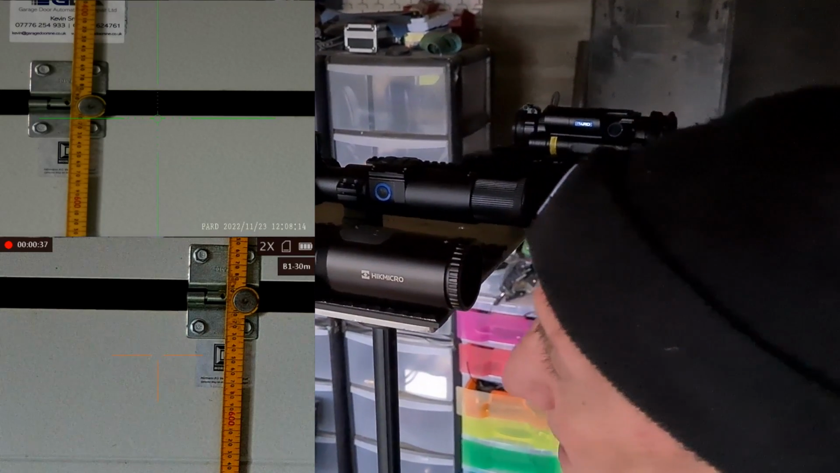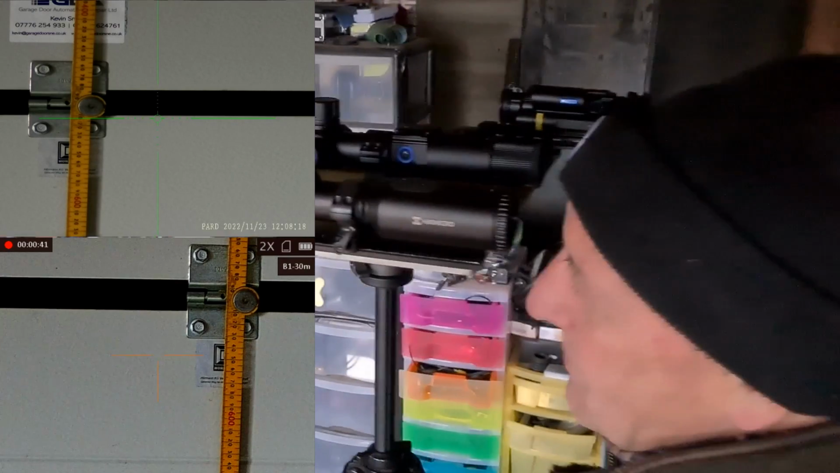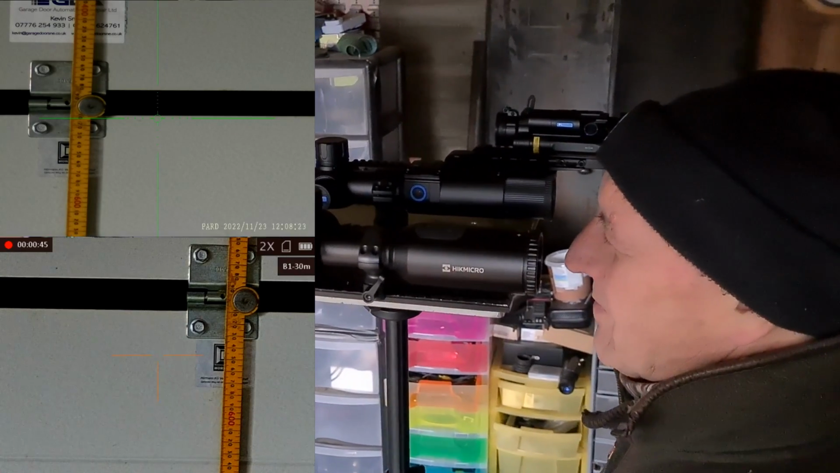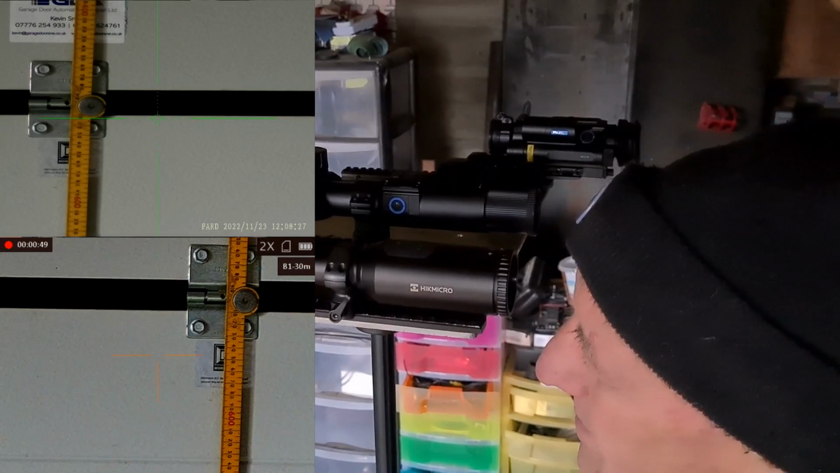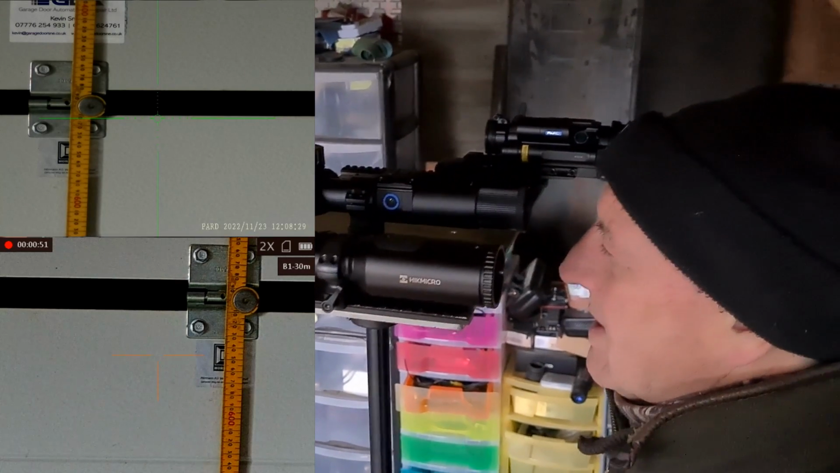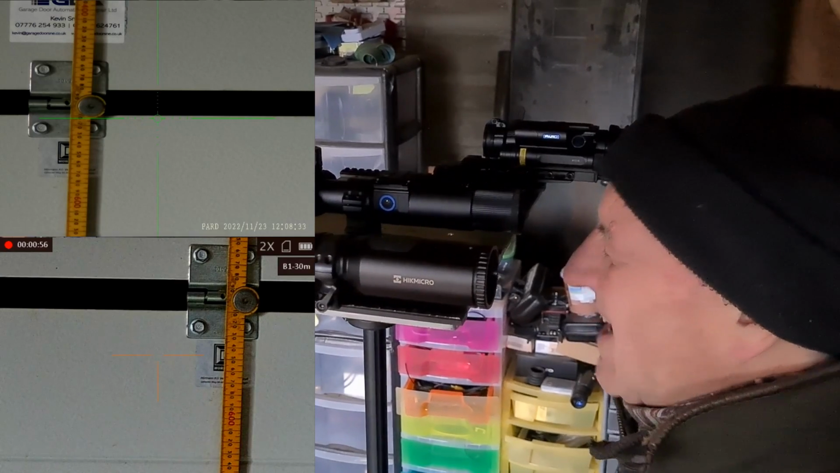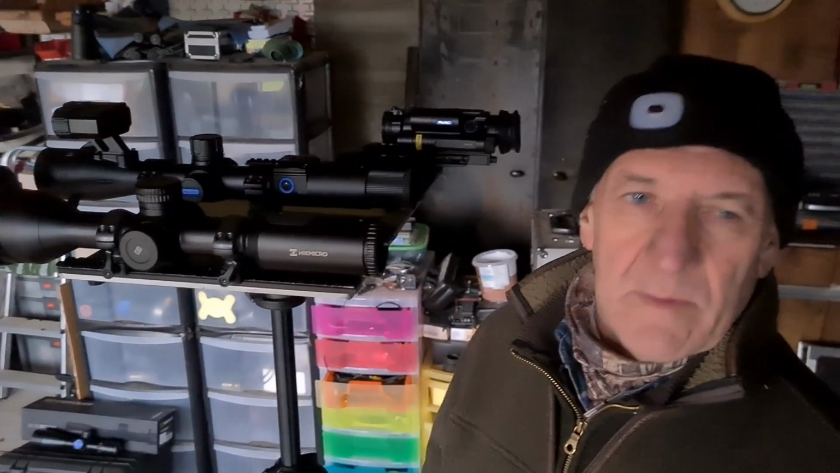Now, I'm not knocking the HIK. I could read that tape measure. If I was making field of view measurements, I could do it. But in a direct comparison, the Pard is a little bit clearer and a little bit brighter. Sharper? Yeah, I think it is. It's a nicer looking image. It's an easier, more comfortable image to look at.